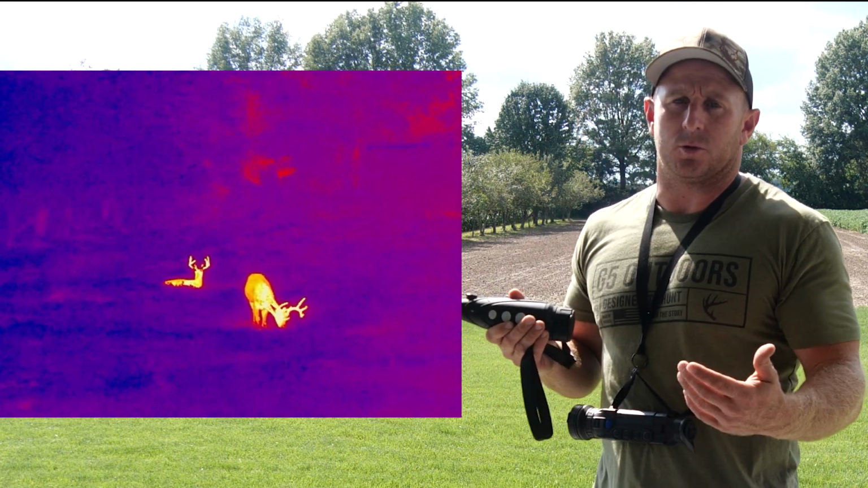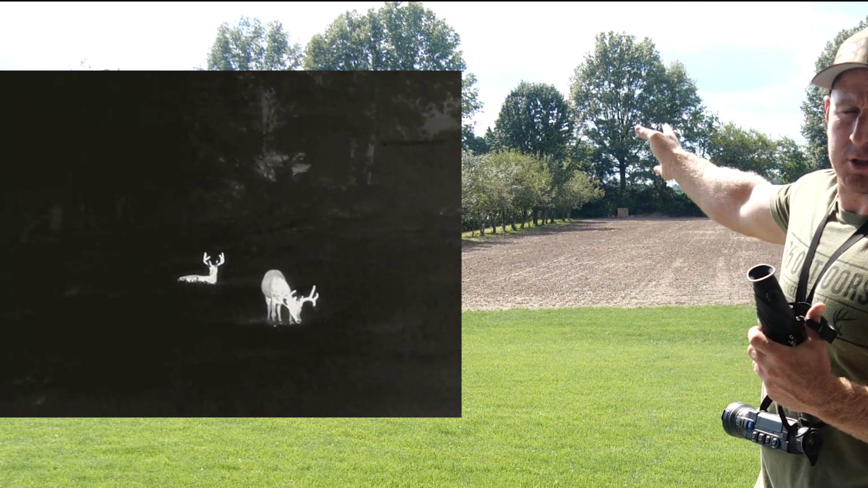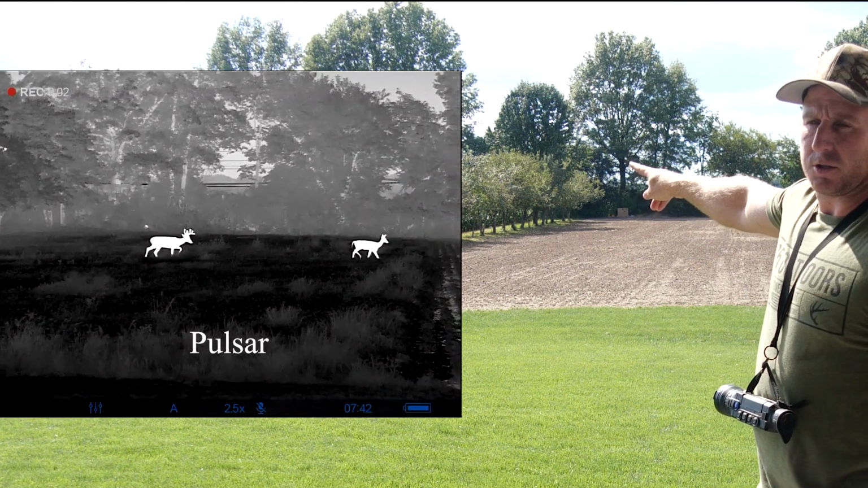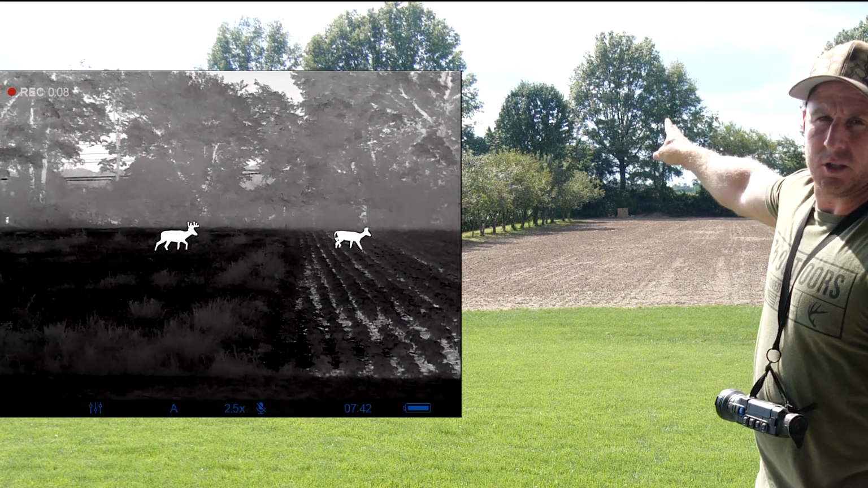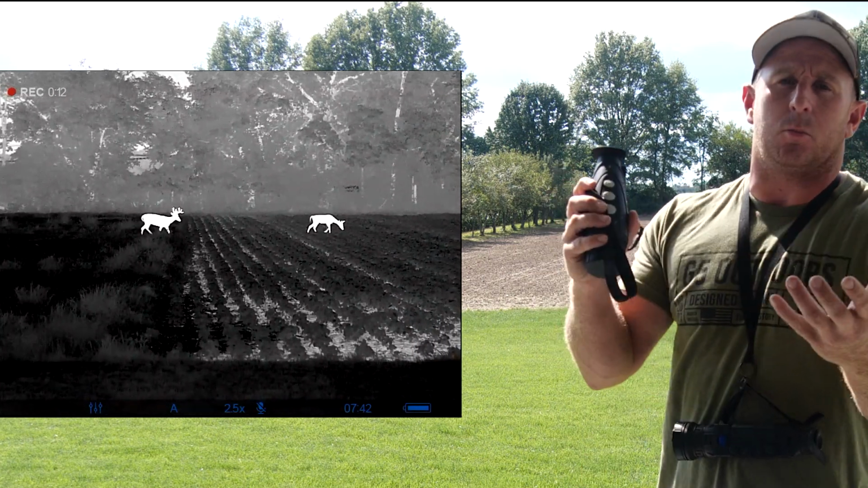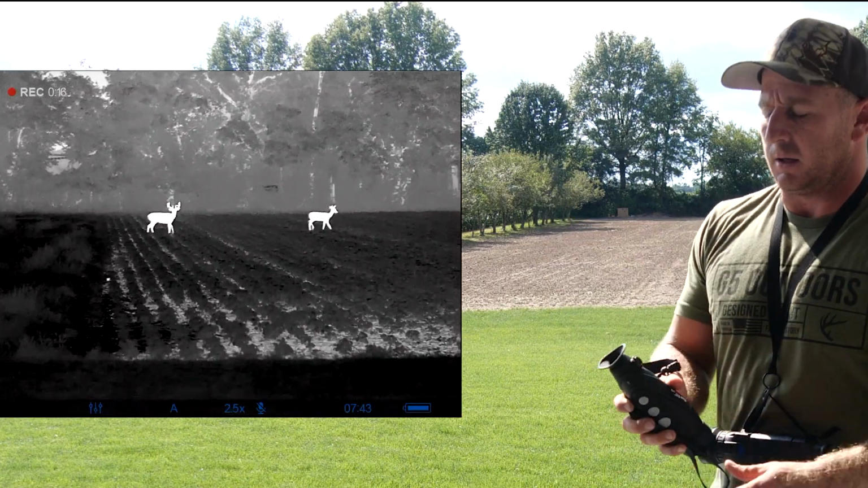There's several times where I'm using Pulsar, and you can see even these trees behind me. I did several tests back here in the backyard. All these tree trunks, you should be able to see all these fruit trees, plus the trees in the background. Everything should be visible or look good from beginning to end.